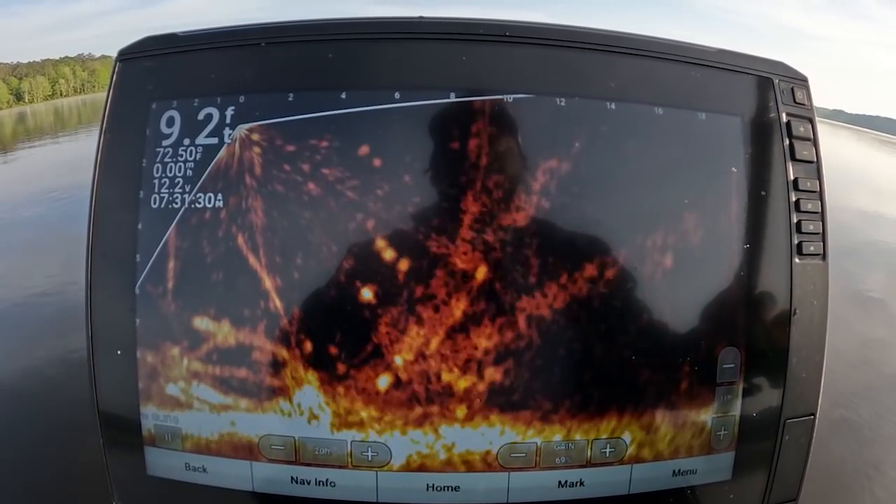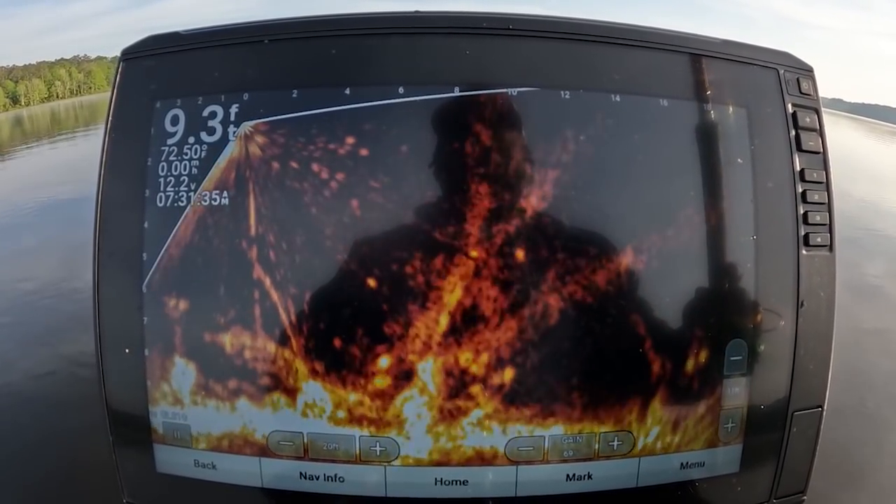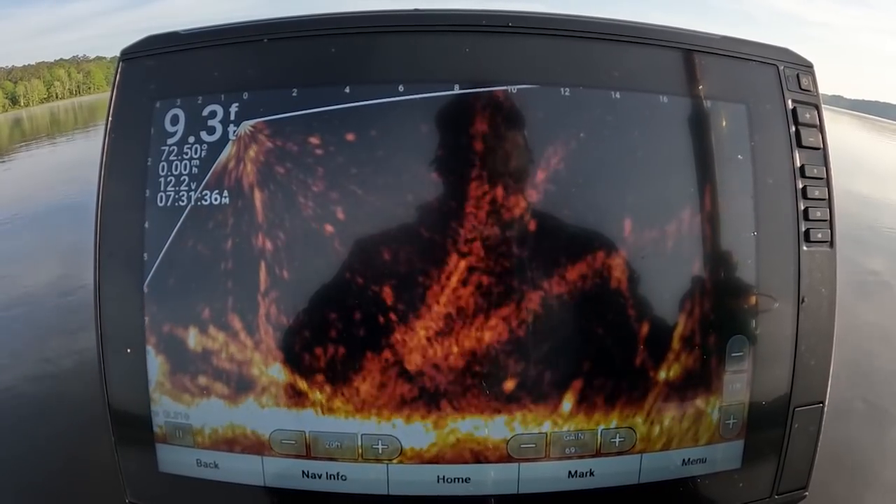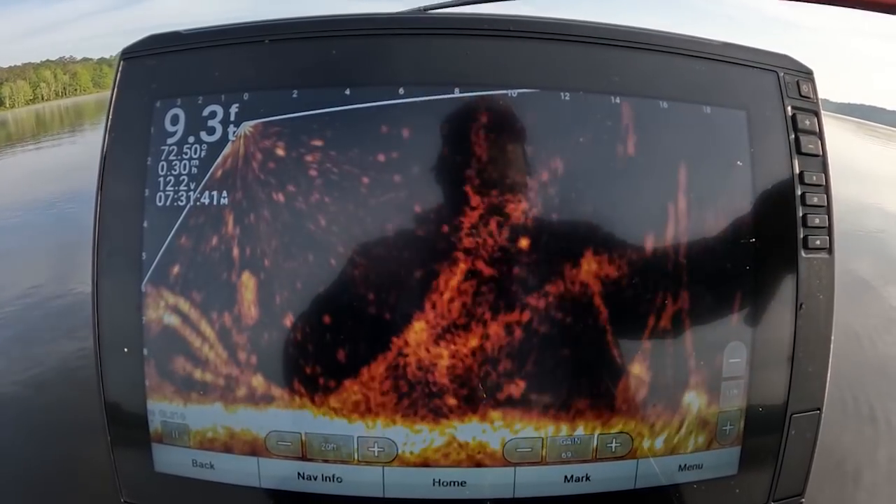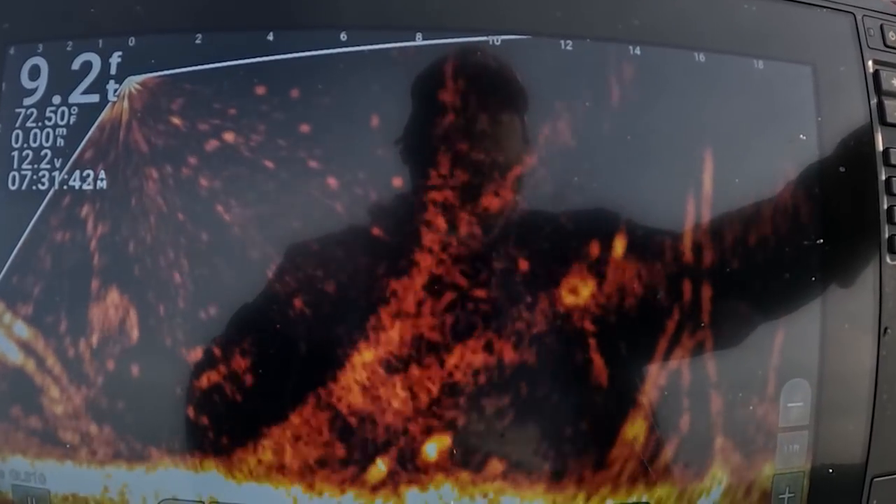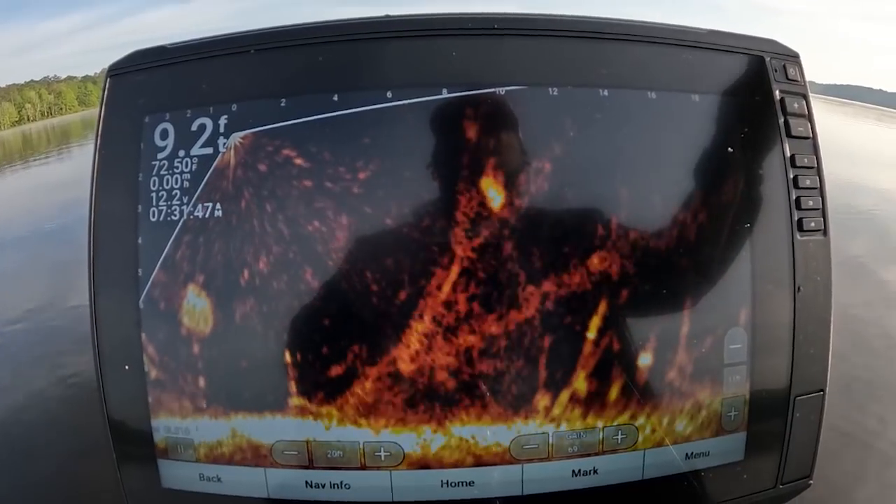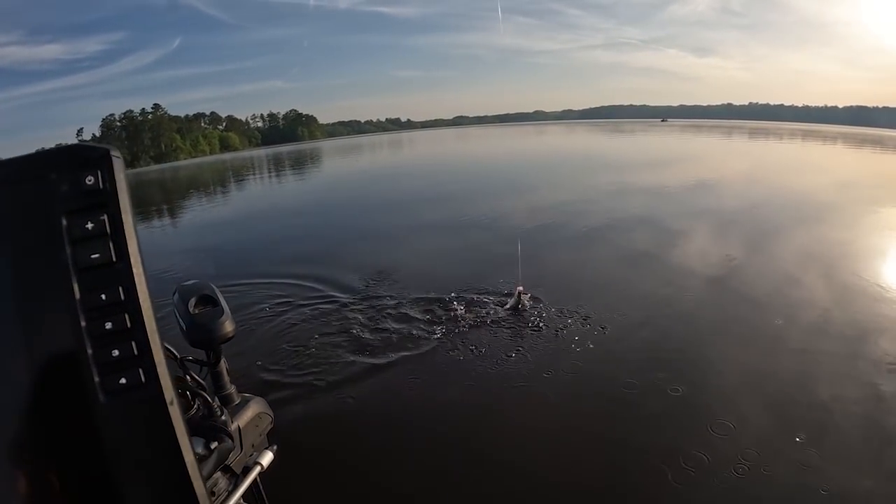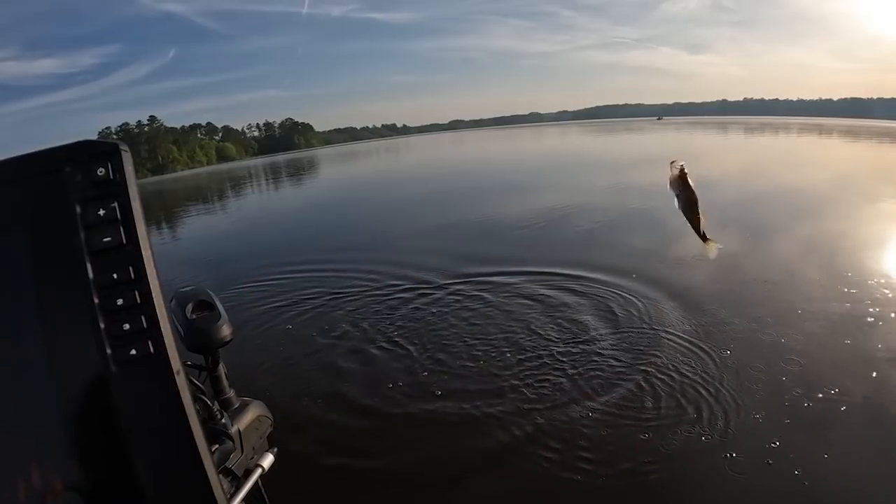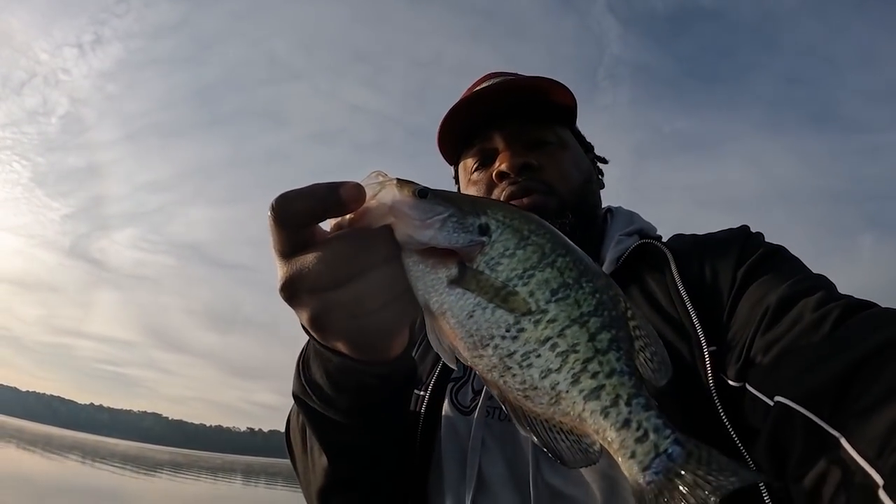Alright, guys, so I'm looking out. I got my forward about 20. I see a crappie about 16 feet. And I pitched my jig out, and it was totally committed. Watch how fast this crappie come get this jig. Here he come. Bam! He got it. That's a big fish, too. Big fish. Oh, flip. Good one right here, y'all. Good fish.